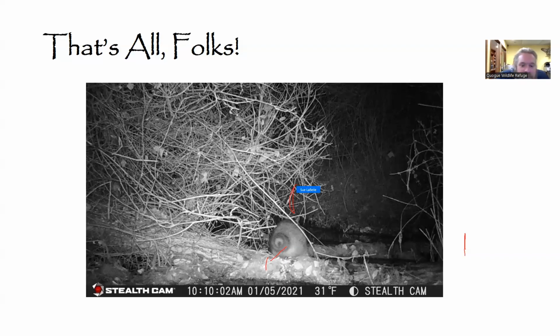When it comes to, is there a particular time sequence to activate the trail camera photos? That's a good question. As far as the photos included in this program, we don't have really any subsequent photos.